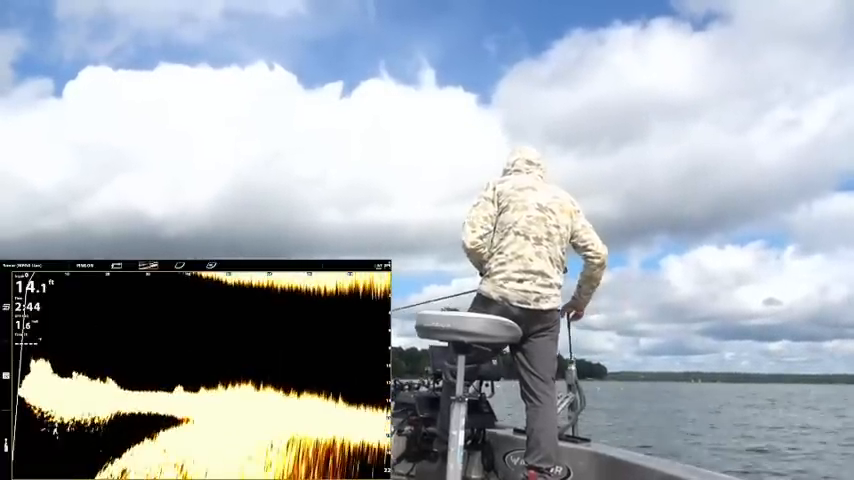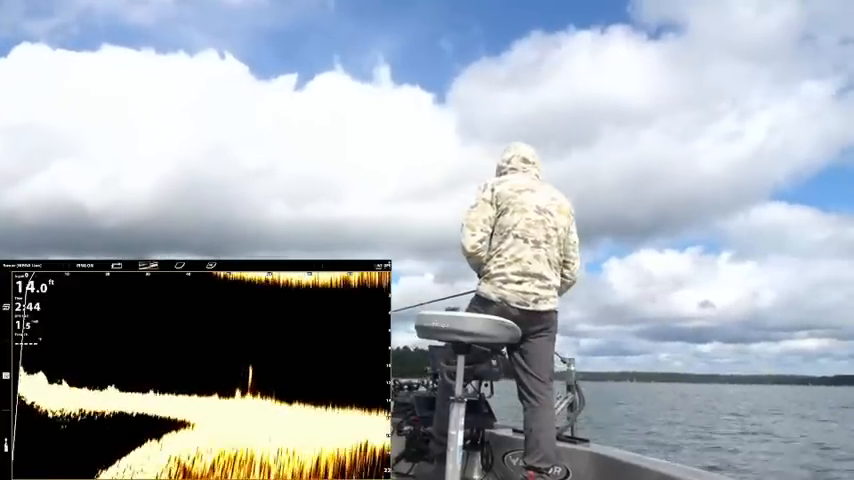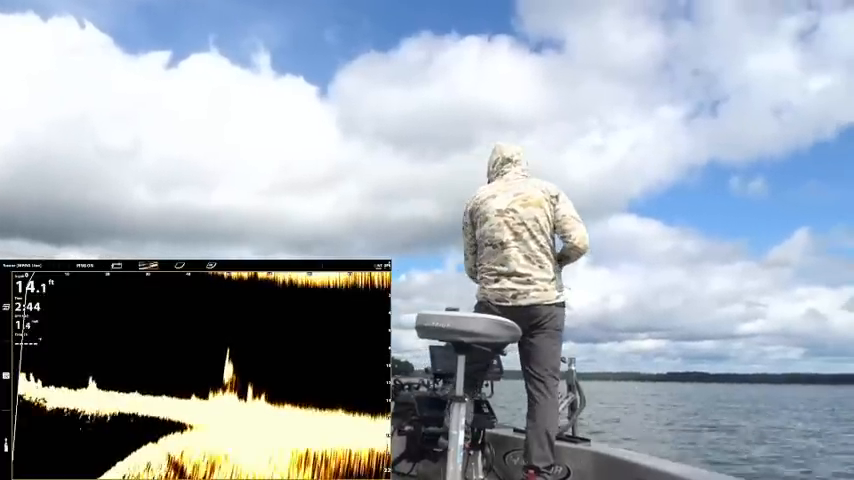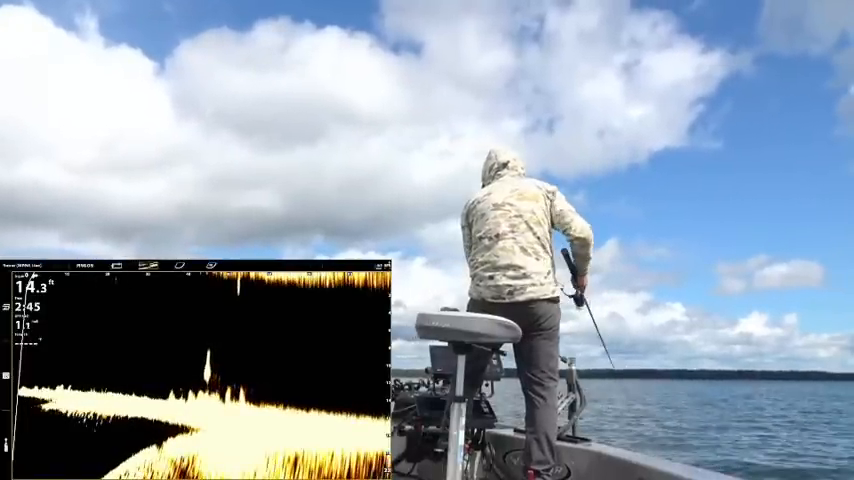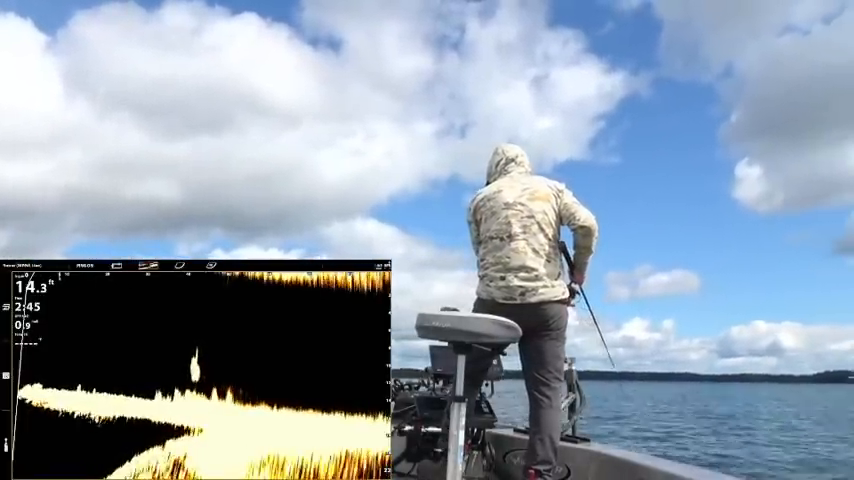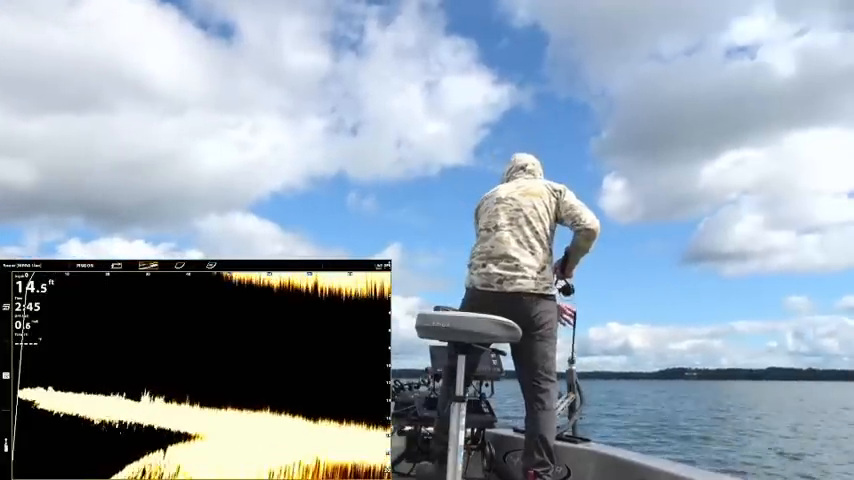Good thick weeds here, kind of in the sweet spot as far as depth goes too. Is that the top of a weed or two big smallies together? Looks like the top of a weed, but we can find out real fast. Definitely the top of a big weed there.